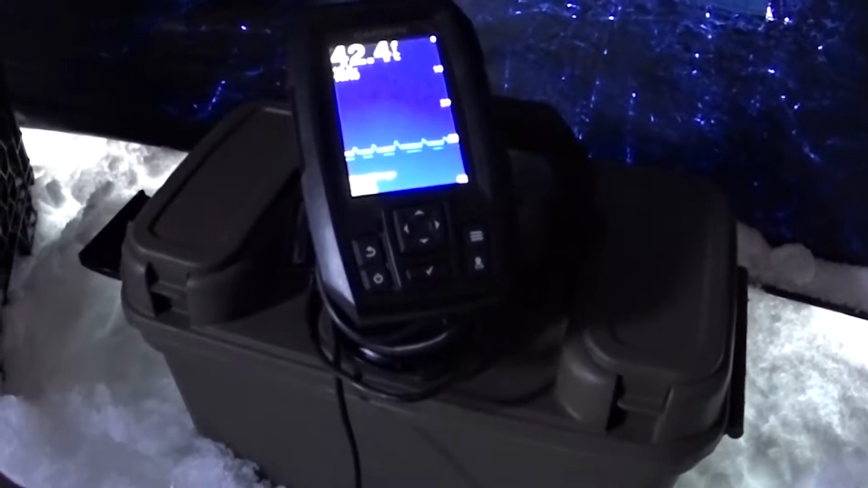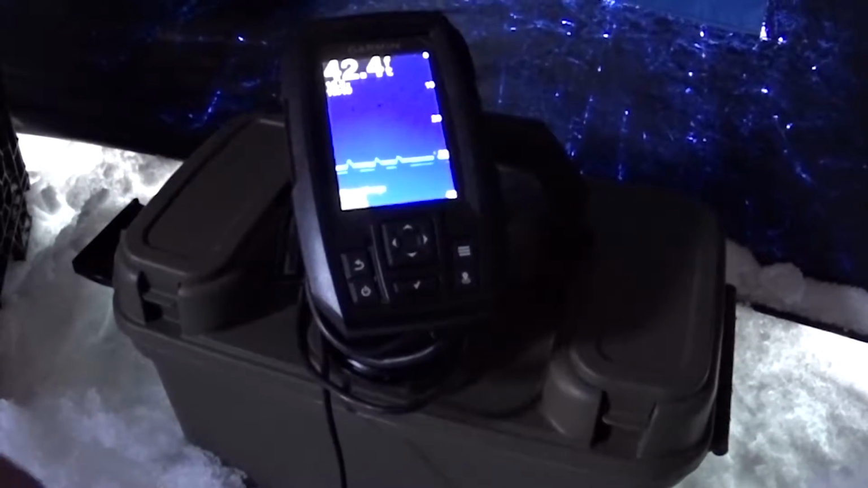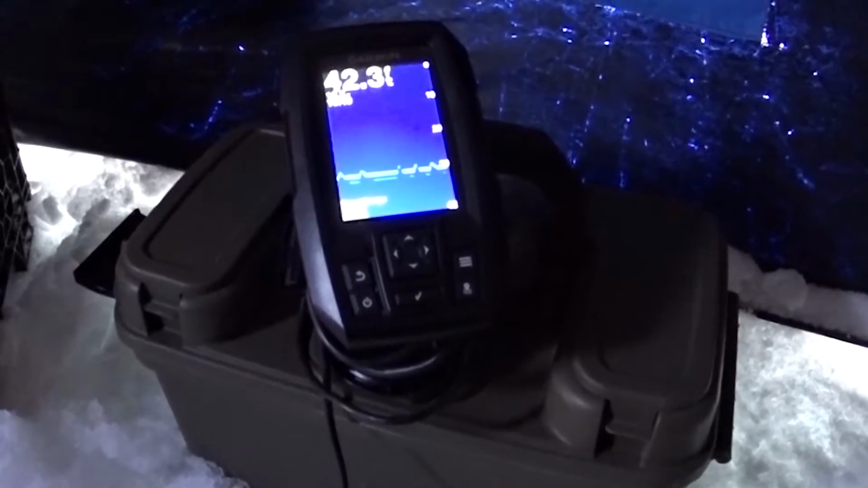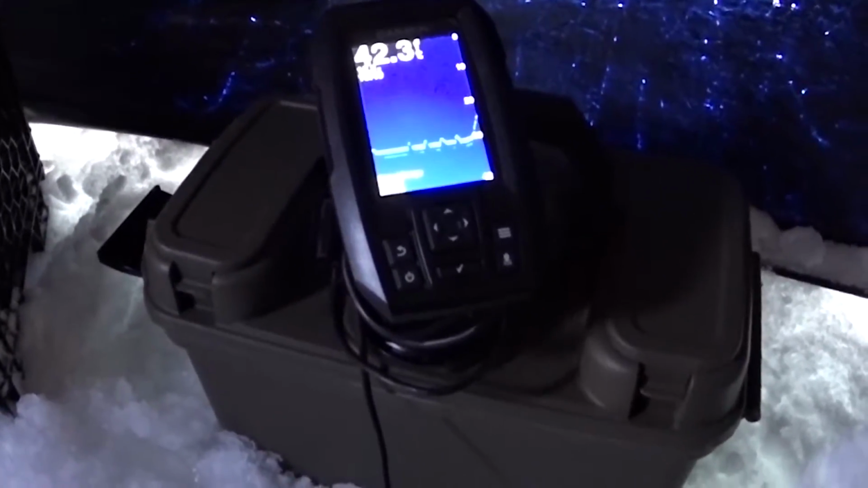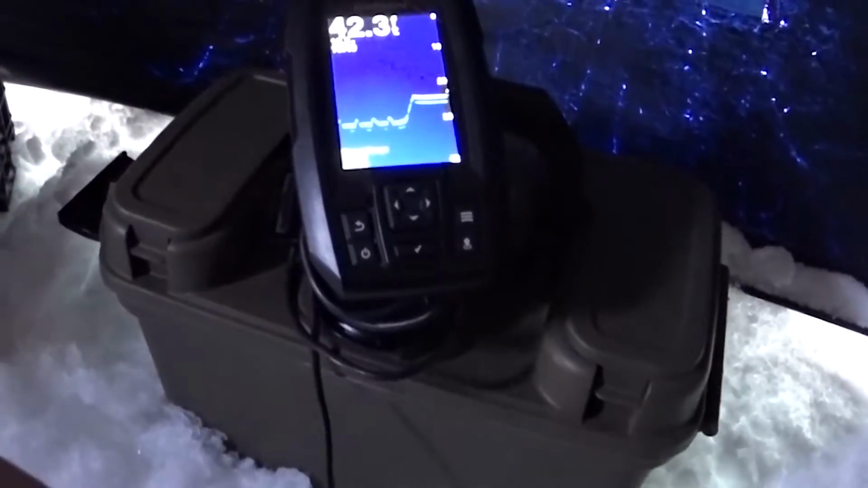If I get a fish come in, that kokanee, they've got a bigger air bladder. Their air bladder will show up as red here. They'll show up as a little red mark. You'll be able to see them on the screen. But nothing yet. I'm going to reel up again another 5-10 feet. We're going to stop a bit, let it settle out, and start the jigging again.